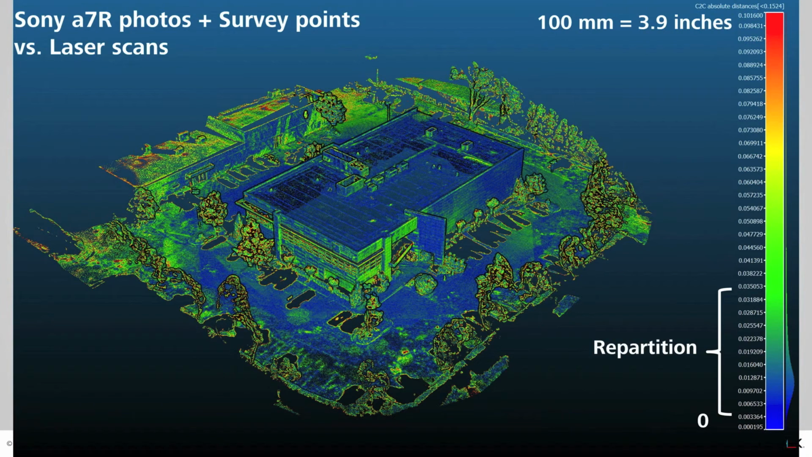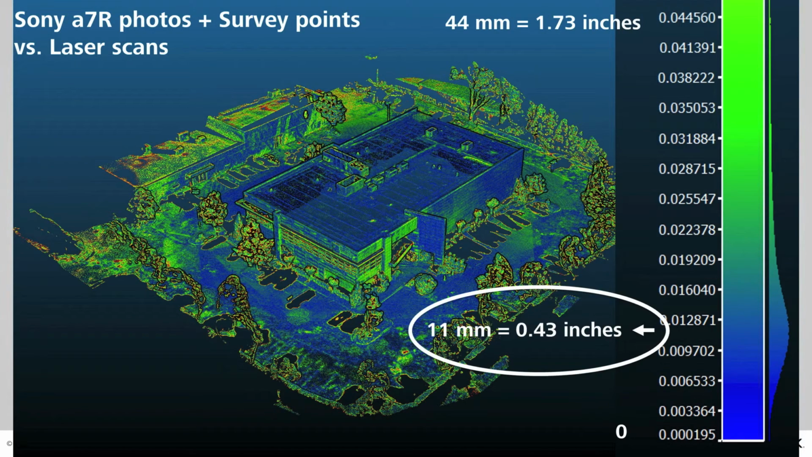We mapped the error on that, and what we get here is a curve. If you look to the right of where it says repartition, you'll see a curve showing where the points lie on the different scale. Zoom in there, and you're going to see we're right around 11, 12 millimeters overall.